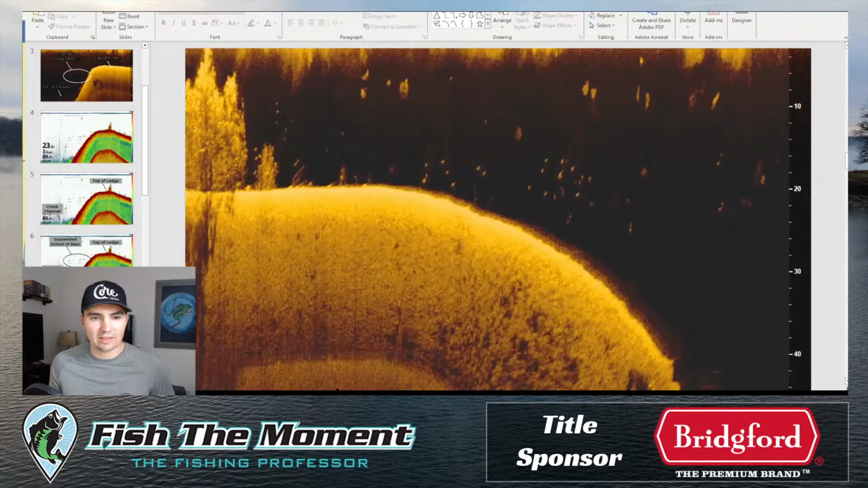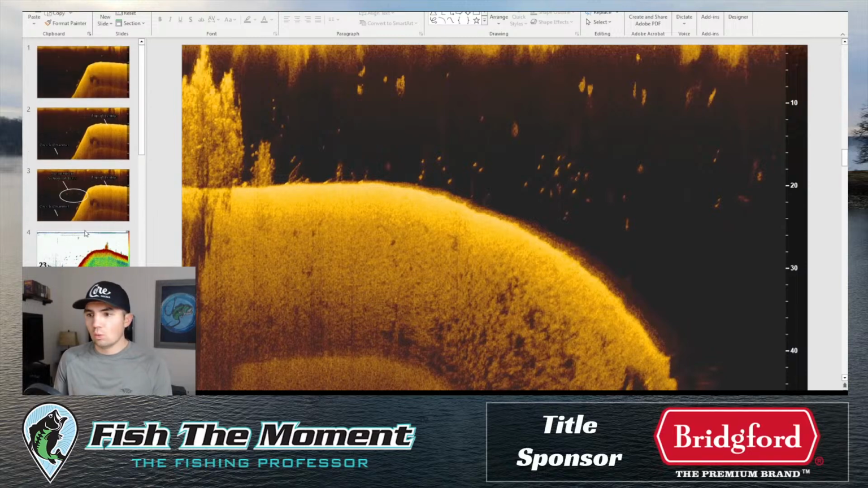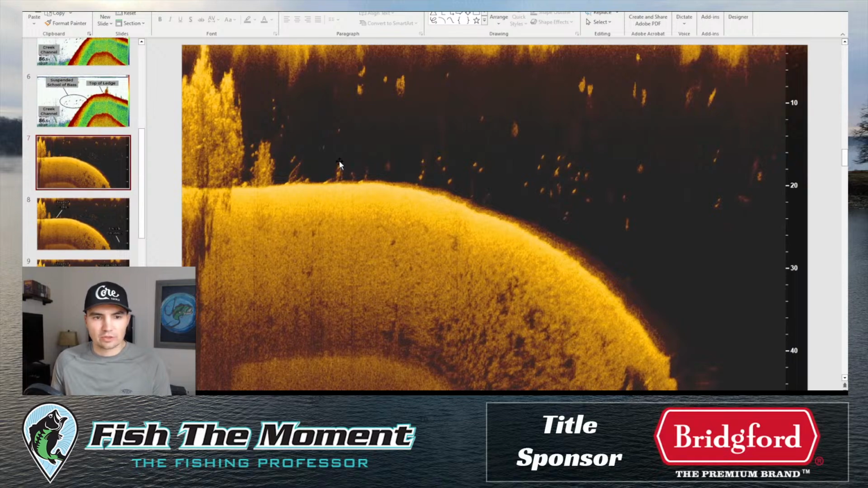Now I want to show you what a ledge is using some side imaging, down imaging, things like that. But I also want to show you what has changed with this definition over the years and what I see as a progression over time. So basically, a ledge is a place where you have shallower water, this is 20 feet of water, that then quickly drops off into deeper water.